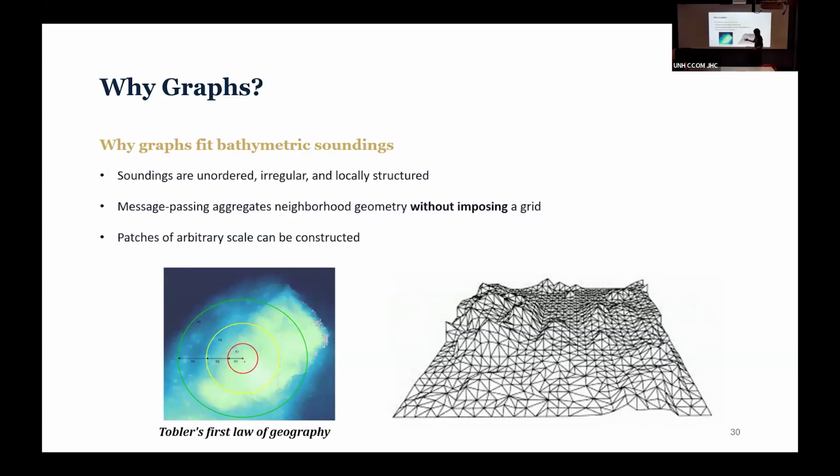The way we do this in our algorithm is a Delaunay triangulation. This is what that graph will look like at the end, where every point is a subsampled sounding. In the immediate neighborhood we keep a very dense cluster of neighbors, and we take fewer and fewer neighbors as we go farther along. The idea is Tobler's first law of geography: everything is related, but things that are closer are more related. I don't know if I misquoted that, but I think the idea gets across.